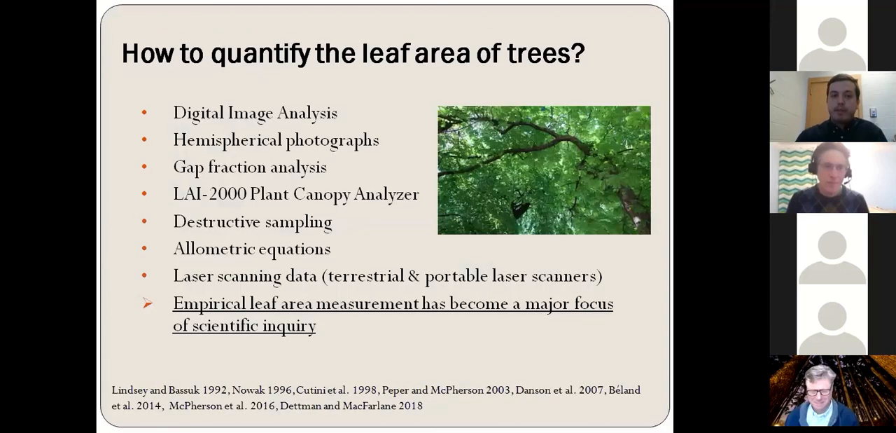Now, there has been a lot of work on how we can quantify the leaf area of trees. And there are many methods. Digital image analysis is one of these methods that we have actually implemented in our study here. We can also estimate leaf area from hemispherical photographs or using gap fraction analysis by considering the porosity of the tree crowns. We can also use tools like the LAI plant canopy analyzer to measure leaf area, or we can do destructive sampling, which means that we cut the trees down and we directly measure the leaf area of the trees.